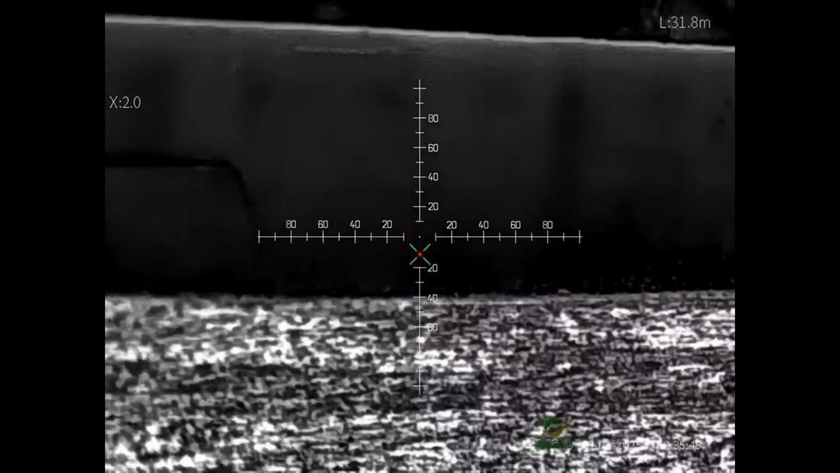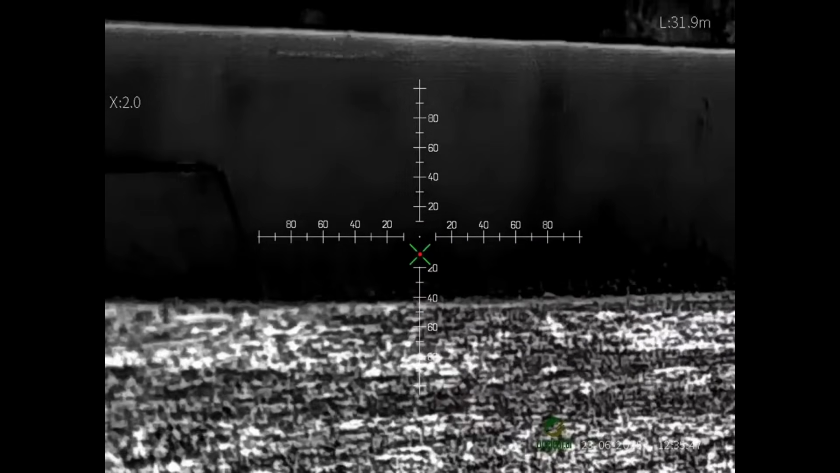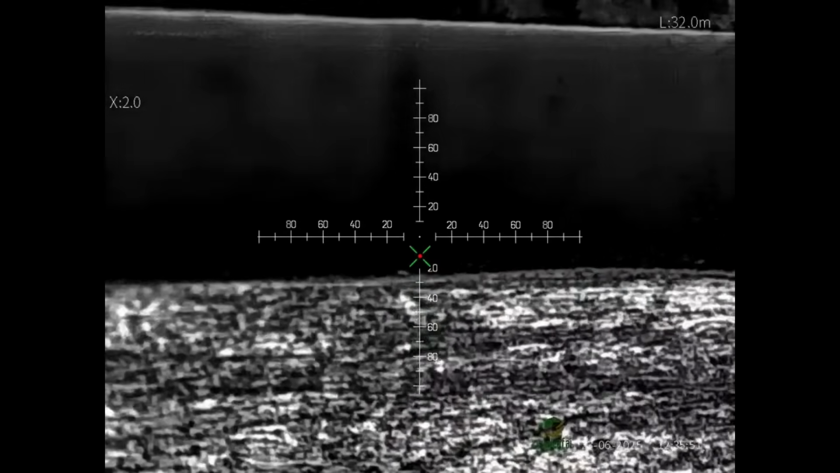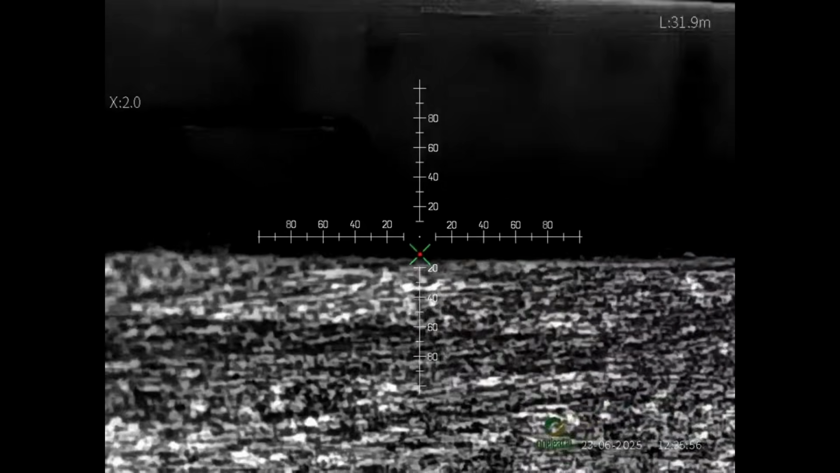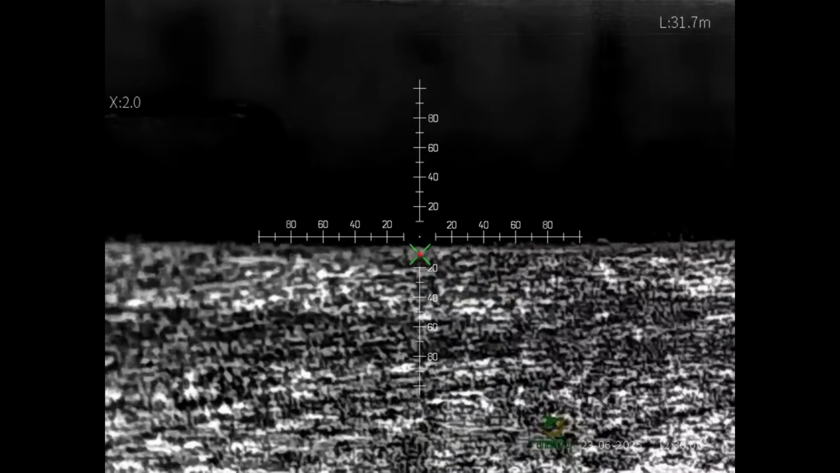So my primary zero is 10 meters, my secondary zero is 22 meters, and if I look at the wall over there, that is 32 meters away, and I've got an aim point now. Oh, that'd be interesting. Let's see if I can kick up some dust and see if that's actually correct. So that's just about there.